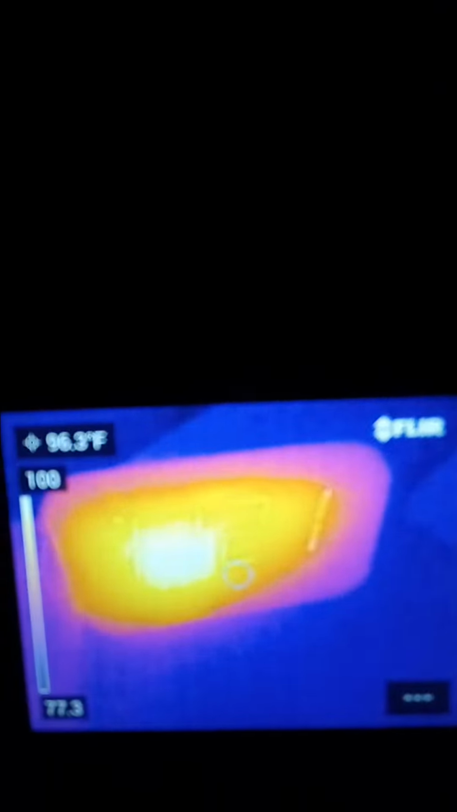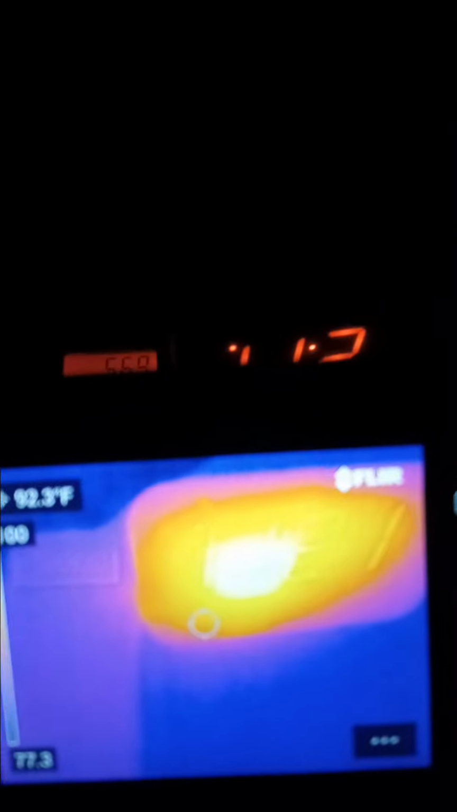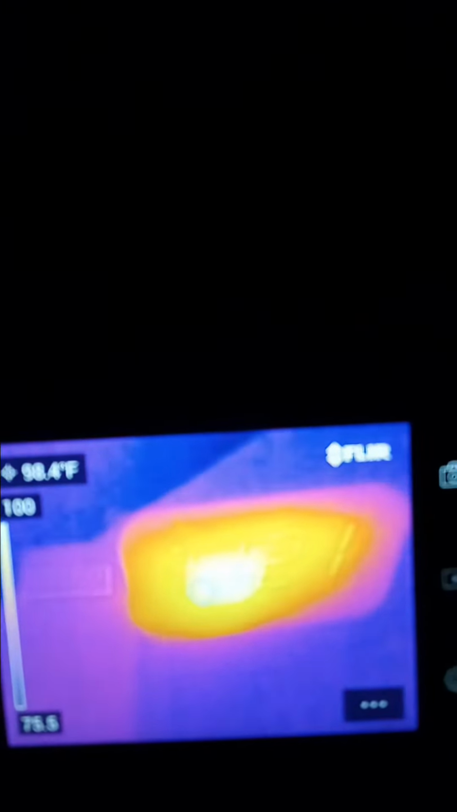Let me try to get it right in the center. About 97.8 degrees Fahrenheit. It keeps moving around on me. See if I can get the little round in the center. There we go. Well, it looks like it's 96.4 degrees Fahrenheit. Or is it 98 degrees, 0.1? 98.1 degrees Fahrenheit. All right, that's pretty warm.